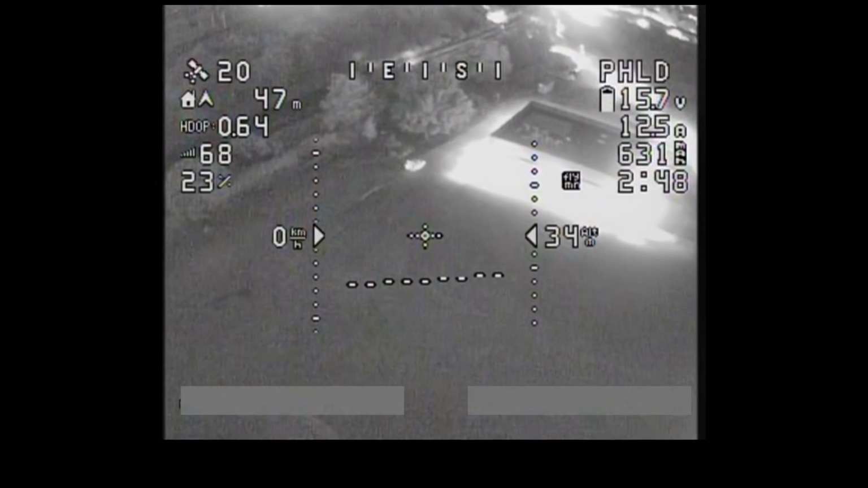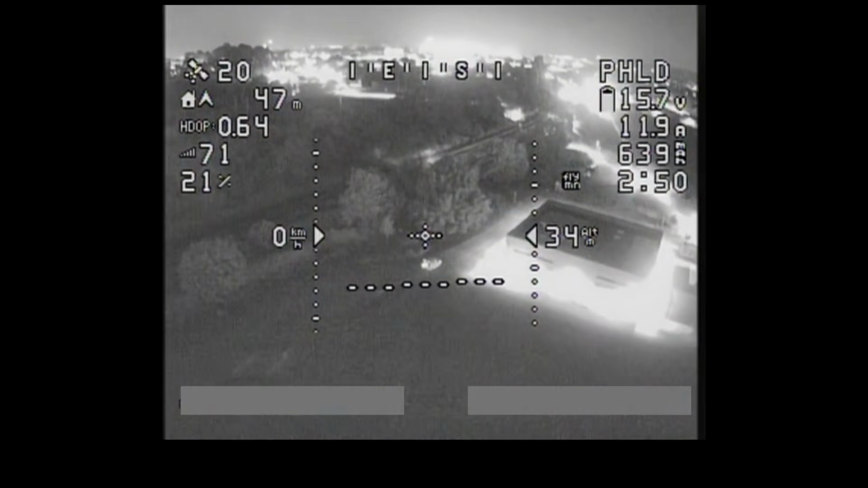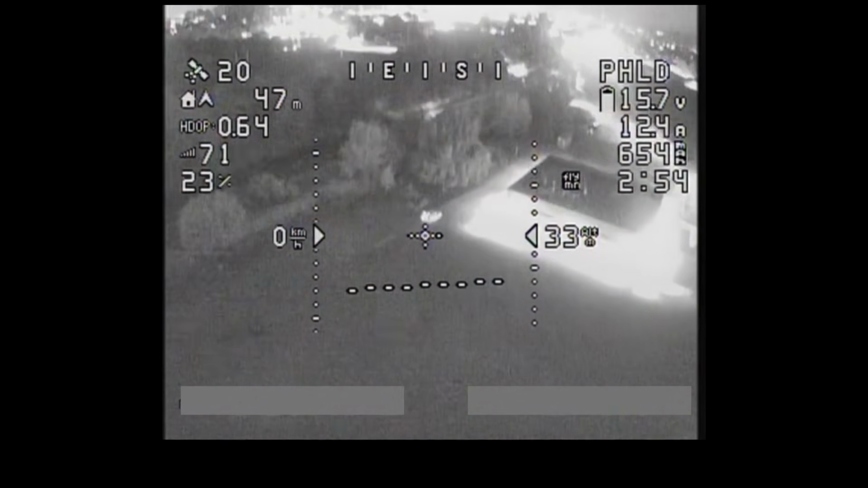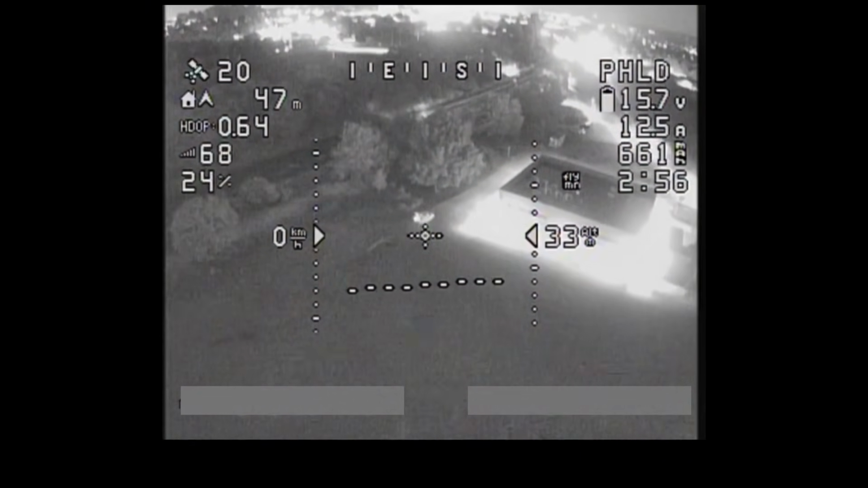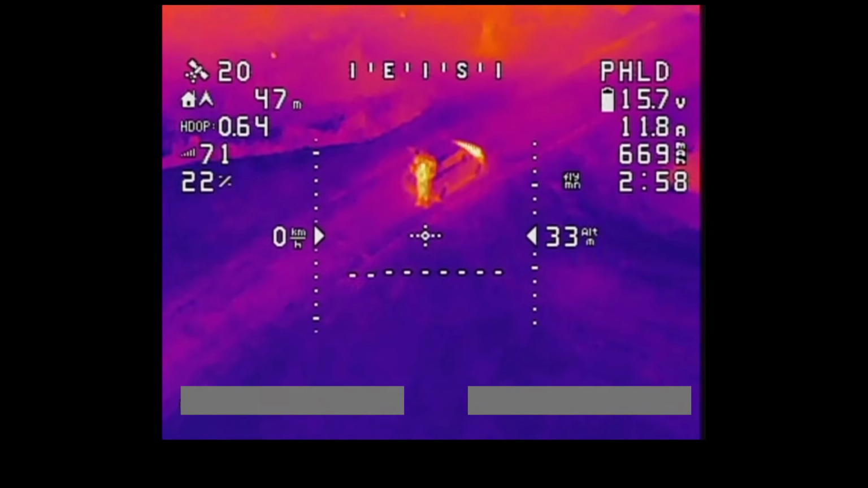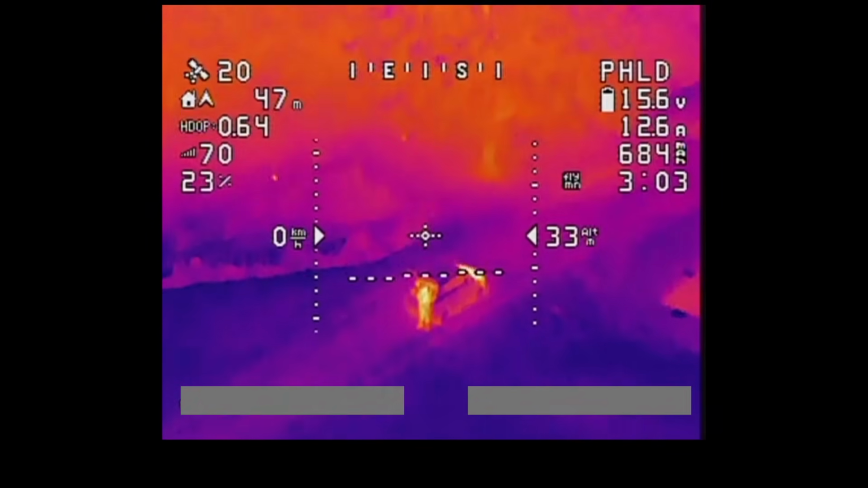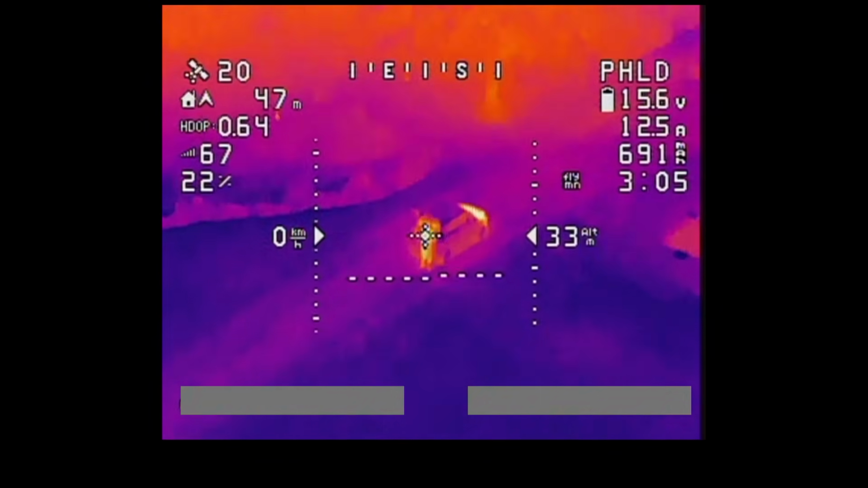So let's now aim the camera directly at the car. And then what I'm going to do, because I know this is the bit that most of you guys are interested in, is I'm going to switch to thermal. Excuse me. So there is a thermal view of me in the back of my car.